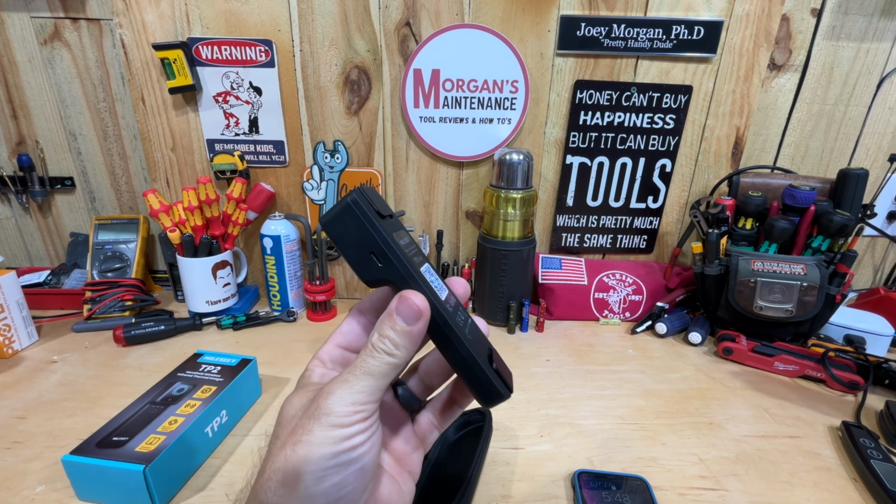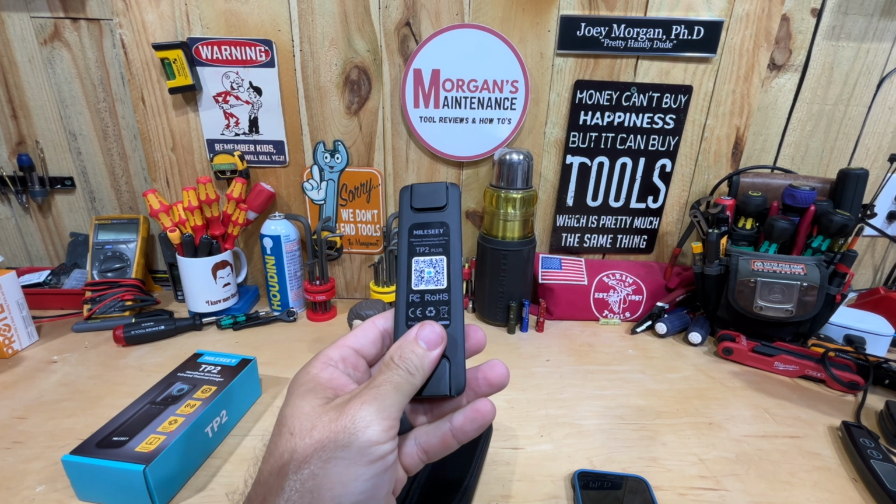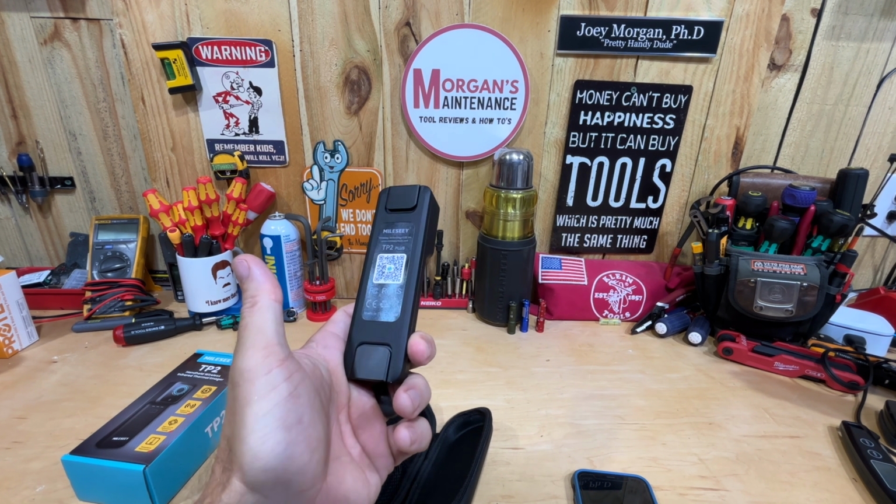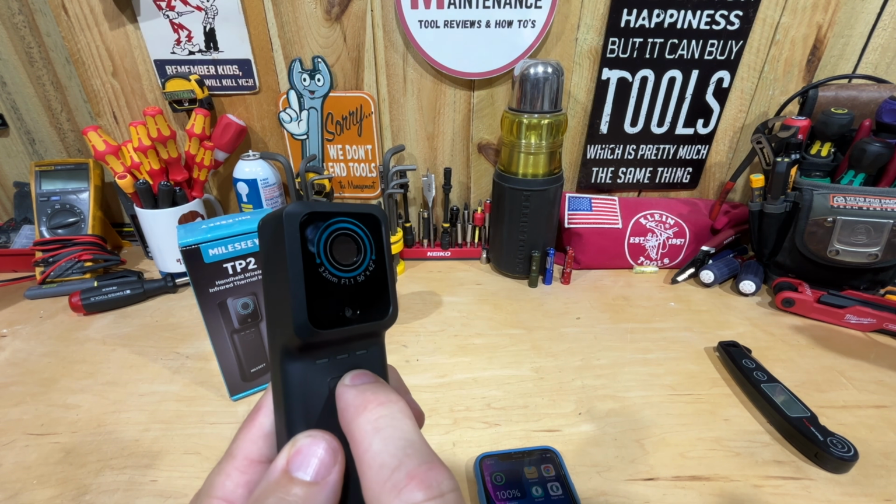So I think it's a super nice option that it's wireless. Again, it can work on any phone. That's the big advantage to this one. Now let me go ahead and get it hooked onto the phone. We'll get it set up. I'll show you all the features that it has. Then I'll show it to you in use a little bit, and then we'll end with what my final thoughts are. So I'm going to turn on the unit by pressing and holding the power button right here.